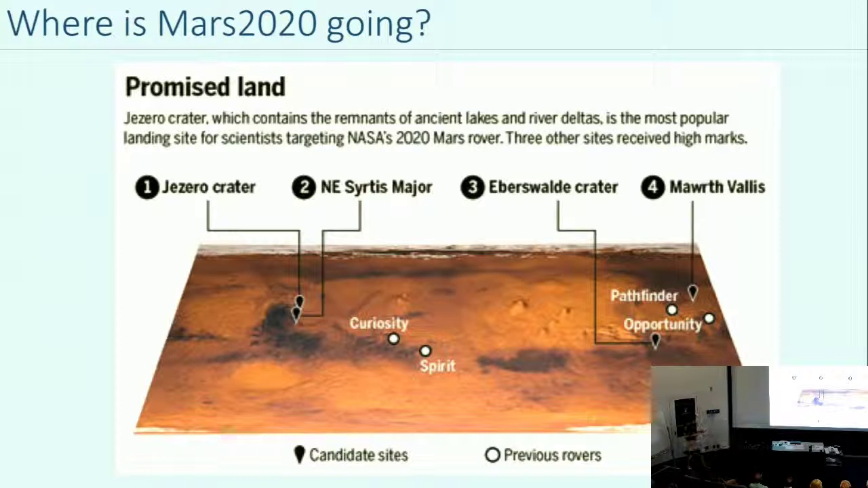And so the ones that were voted the highest in the last landing site workshop are these two over by Isidis Basin, Jezero Crater and Northeast Syrtis. These other ones, Eberswalde Crater and Mawrth Vallis, also scored pretty well. But what came out of the landing site workshop was that they also have a committee of people who meets at the end.